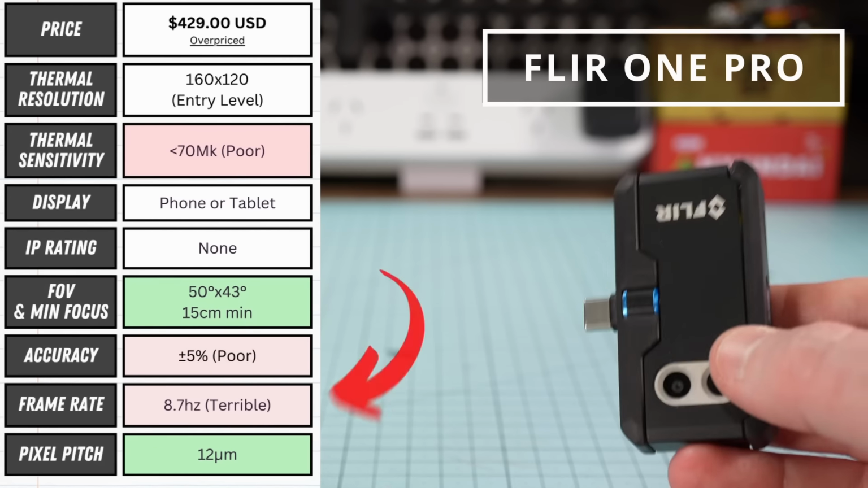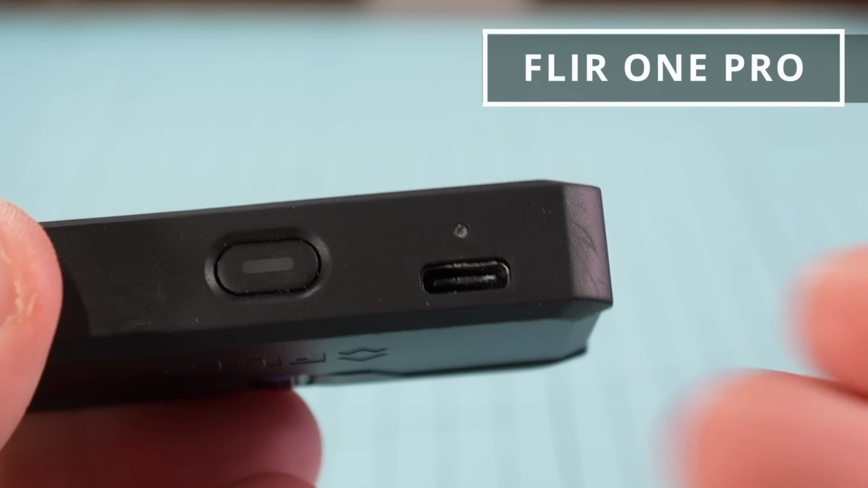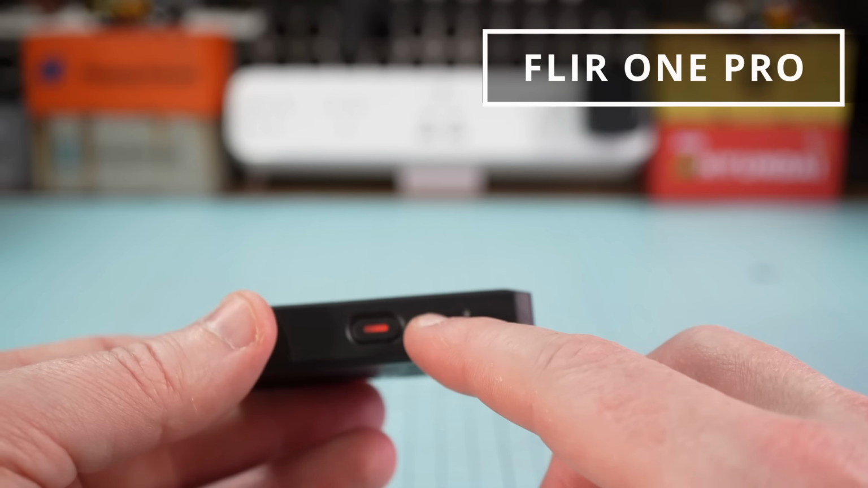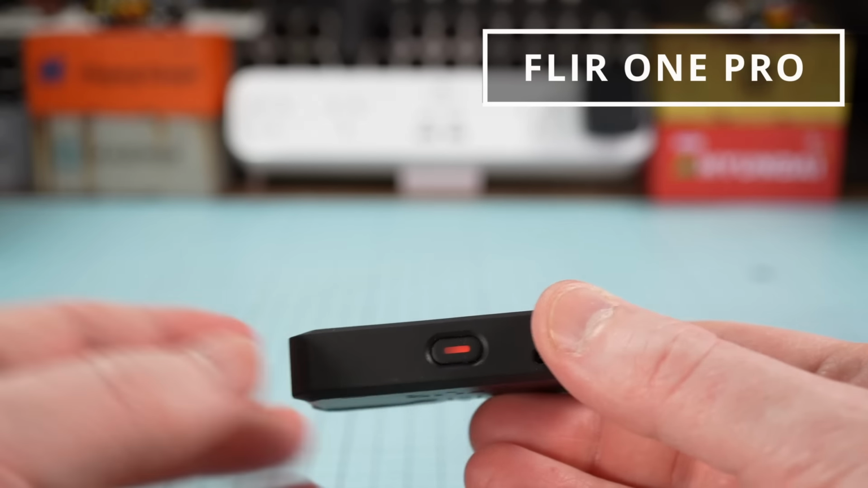More annoying though, it's just weird. You actually have to charge it. It's got its internal battery. It's a dongle that you plug into your phone. You still need to charge it like a handheld. It just doesn't make sense. And you've got to turn it on. So you turn it on here, and then you've got to wait 20 or 30 seconds for the light to turn green. Then you can plug it into your phone.